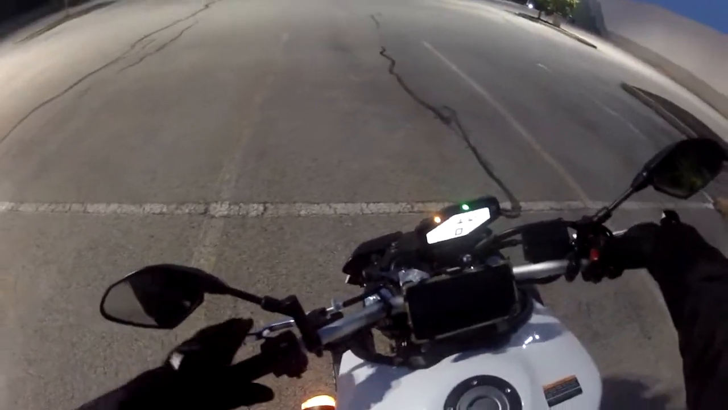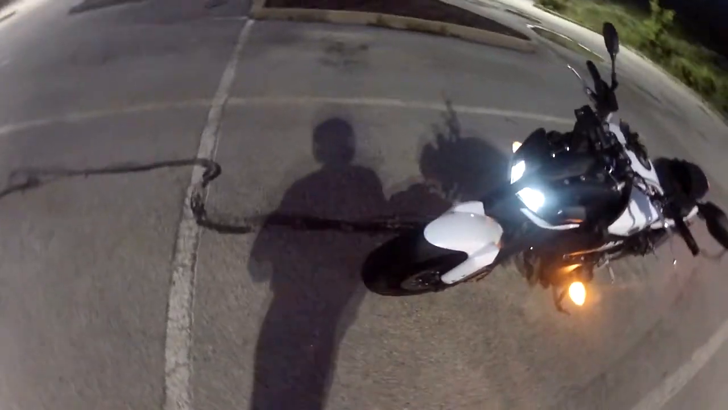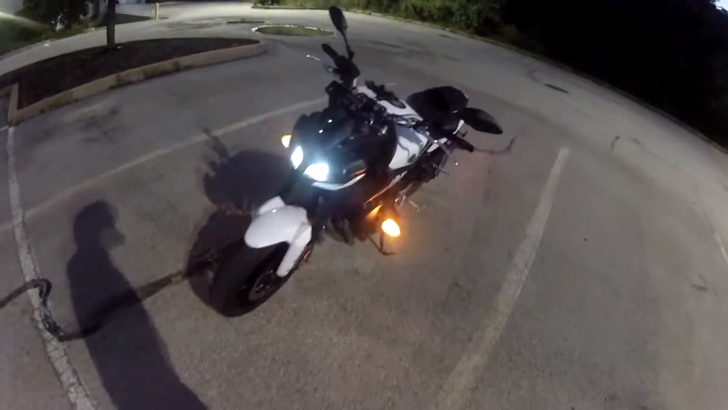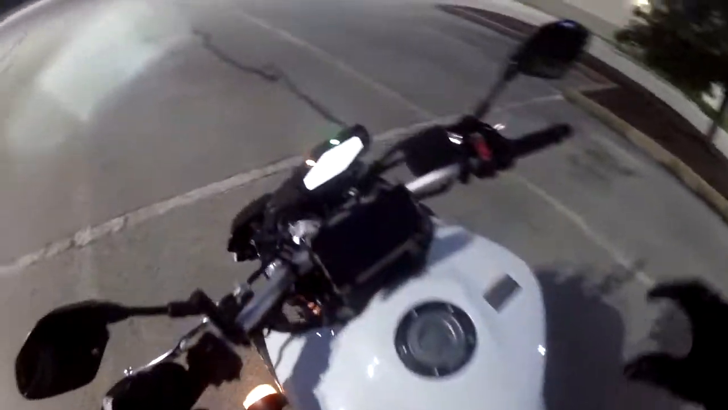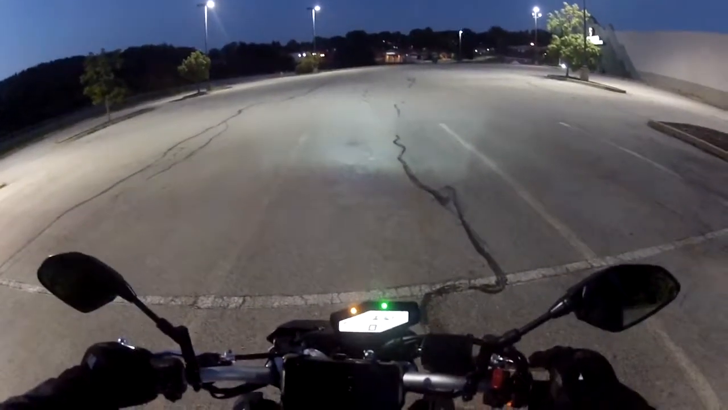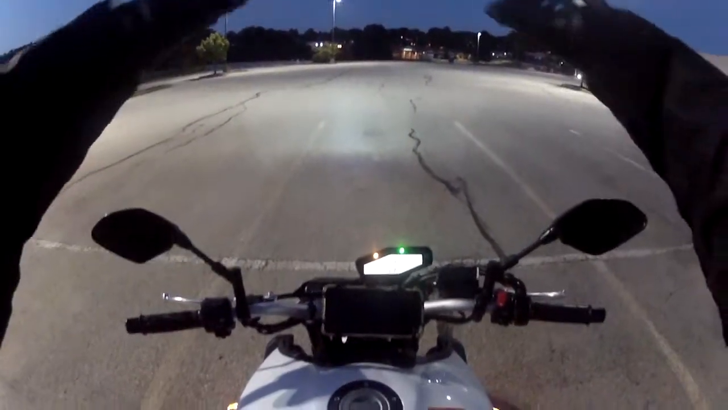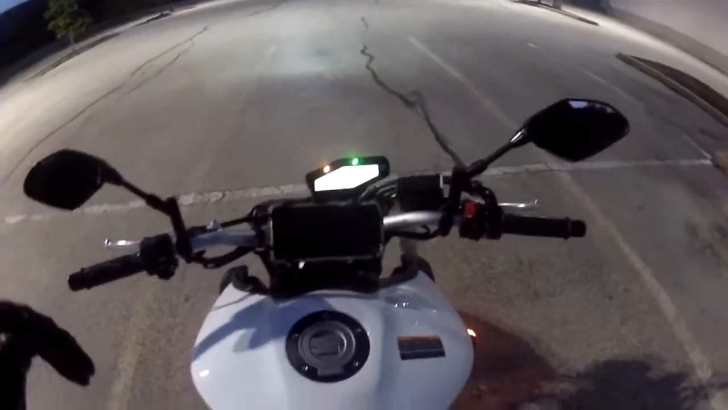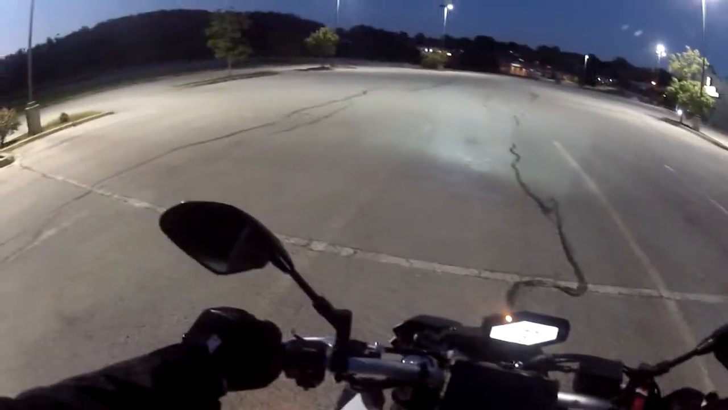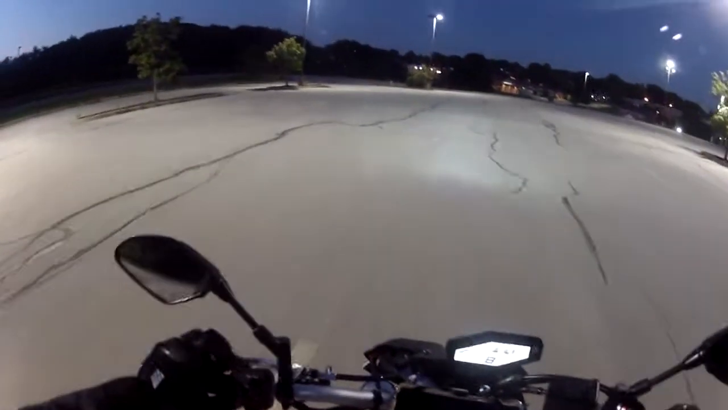In order for the headlights to come on, the bike has to be running first. They look sick, but the true test will be when we get out and get on some of these darker roads. And you can tell already, without even being out, they definitely have the cutoff line that all projector headlights have that are HID. Alright, let's go hit up some of these back roads, and the darker it gets, the better we'll be able to check out this lighting.